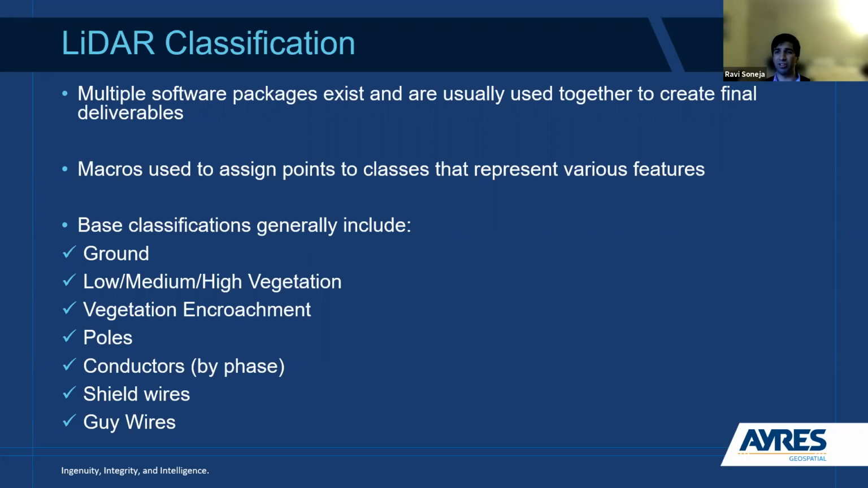Macros are great. They'll get you about 90 to 95% of the way there. There's always going to be some level of manual refinement or manual editing that's involved in that. So that is something to keep in mind. And the last point I'll make on macros is if you're using a macro to ground classify in North Carolina, that same macro is not going to work as well to ground classify in Colorado just because of the sheer differences in the type of terrain that you're dealing with.